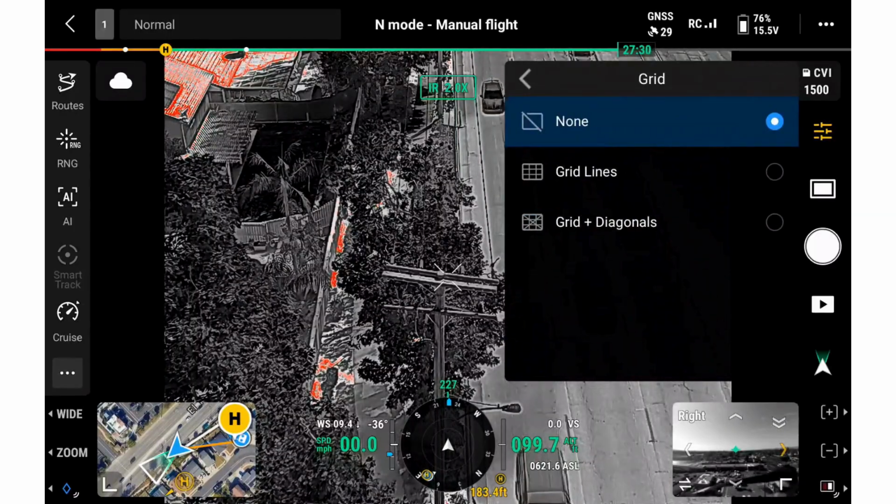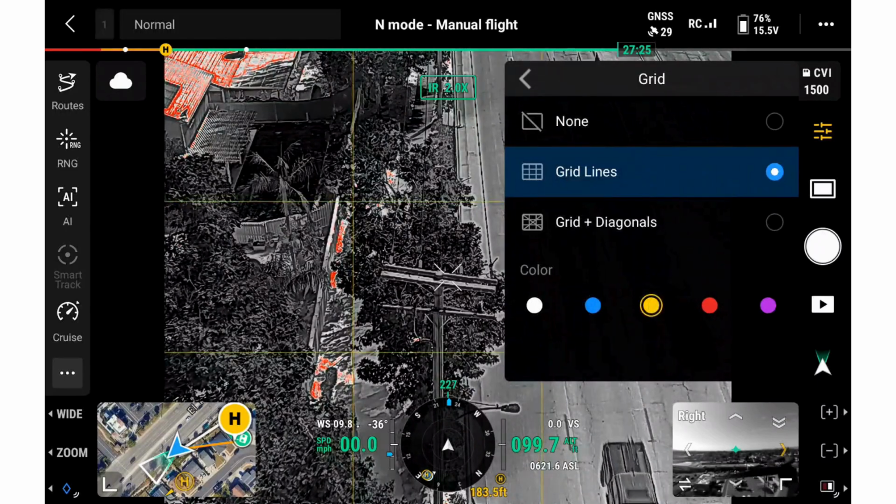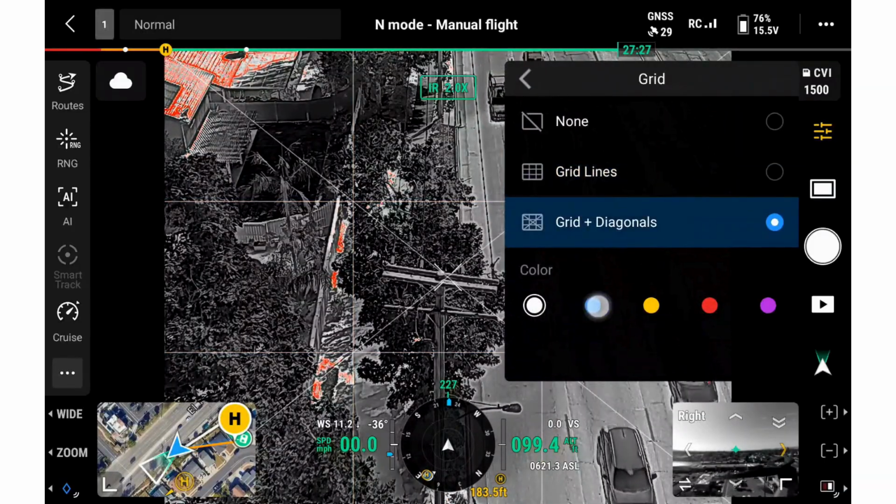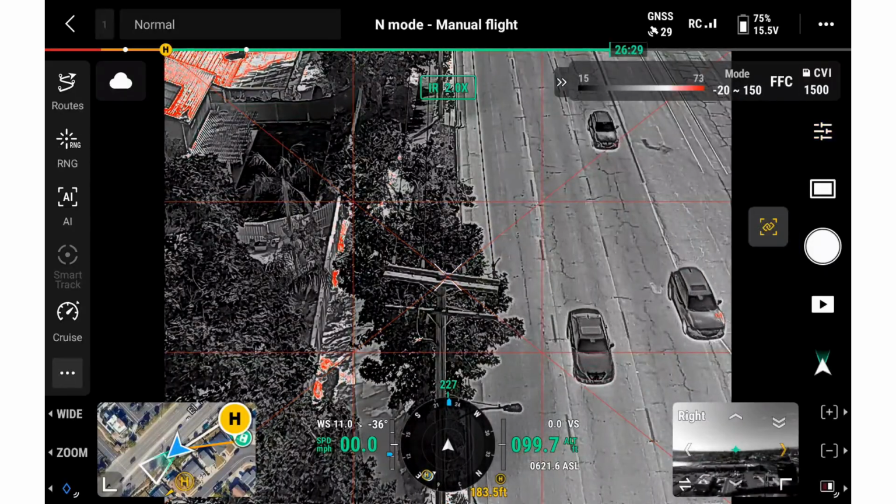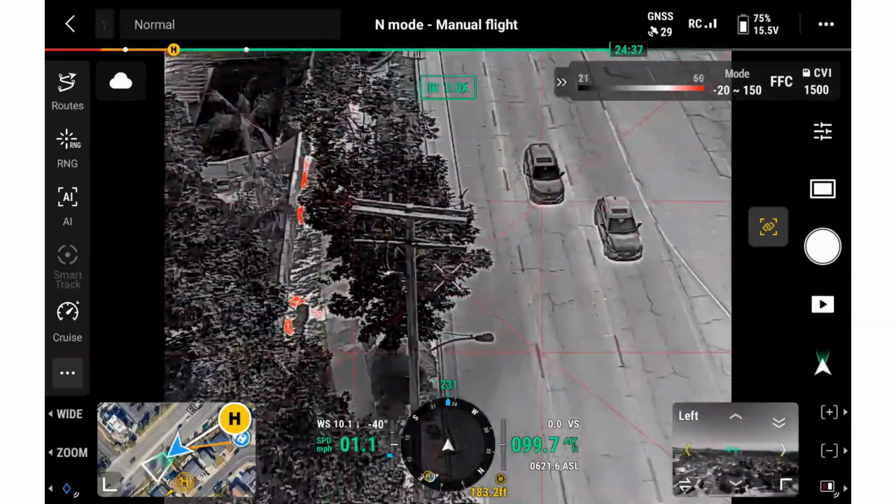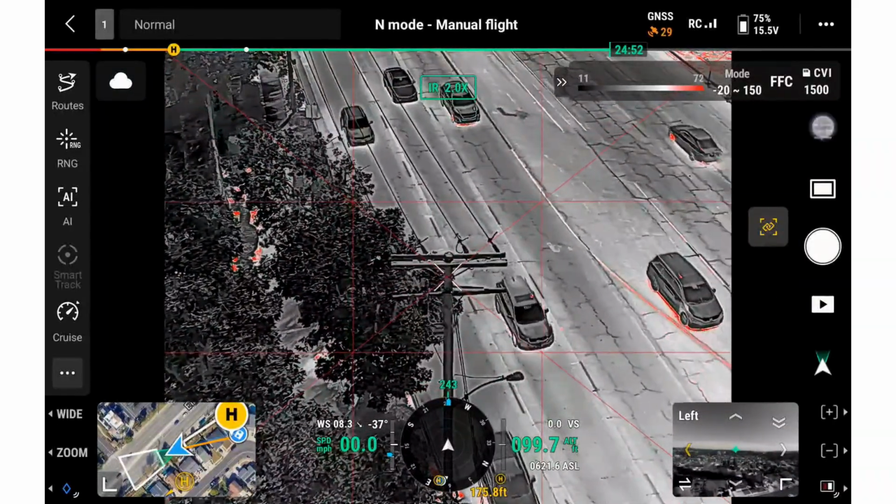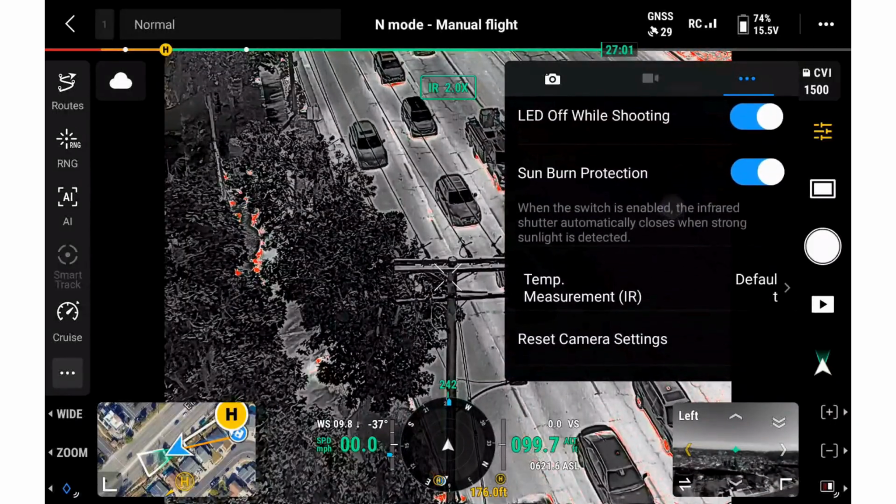Separately, grid is more of a viewing and framing aid. It can help the pilot compose shots more consistently and keep the subject aligned in the frame, which is useful when documenting assets in a repeatable way. While it is not a thermal image optimization setting, it can still support inspection consistency by helping maintain similar framing across different captures.